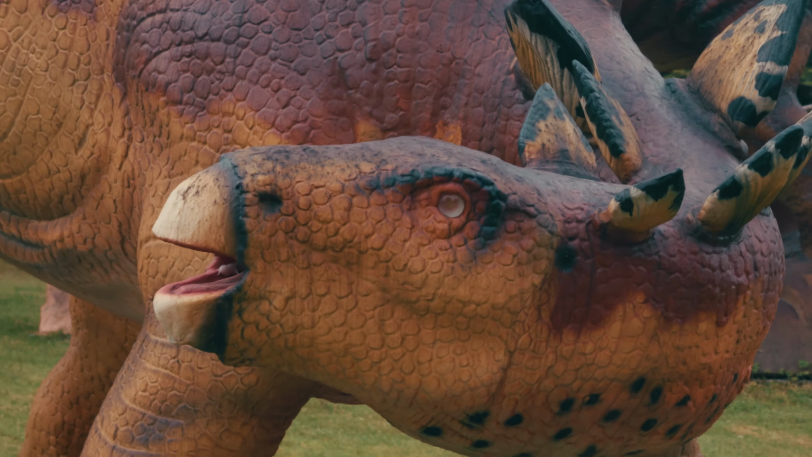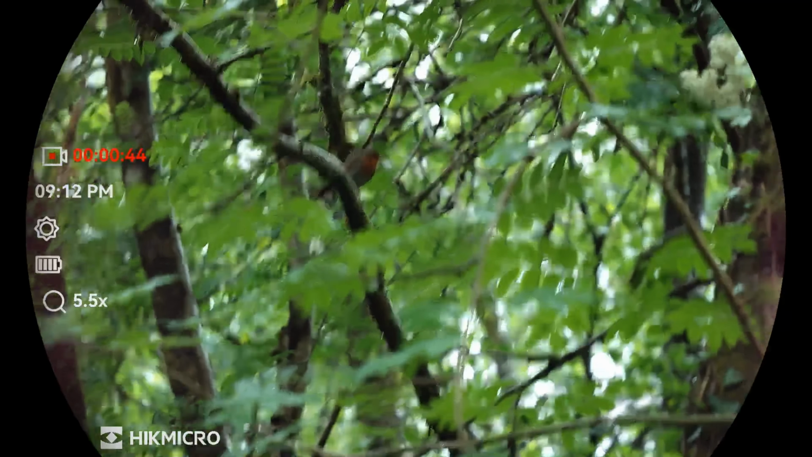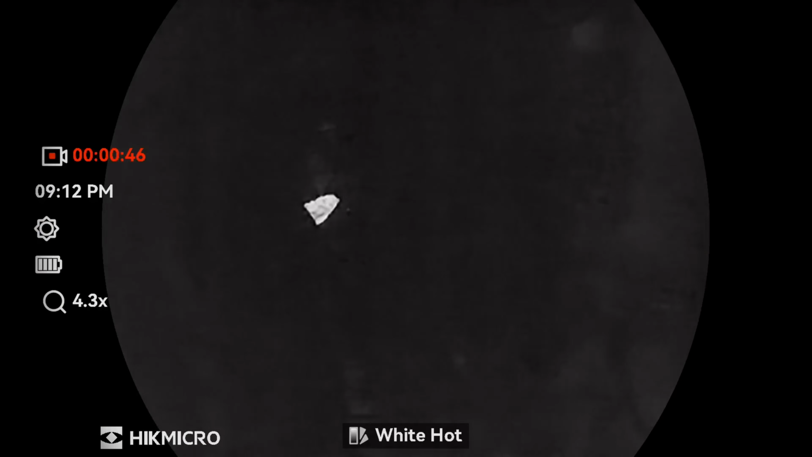Okay, this is the next day now. What we're doing is going through the woods in Scotland, trying to find some sign of life with the Hikmicro. Everything is really quite disguised here. We've heard there's some red squirrels. We've got a mythical deer and a legend of a grey man. Let's hope we can find one of them.